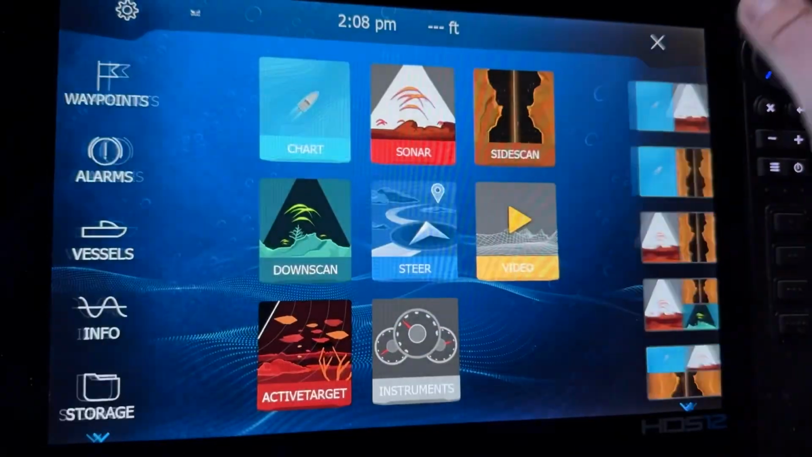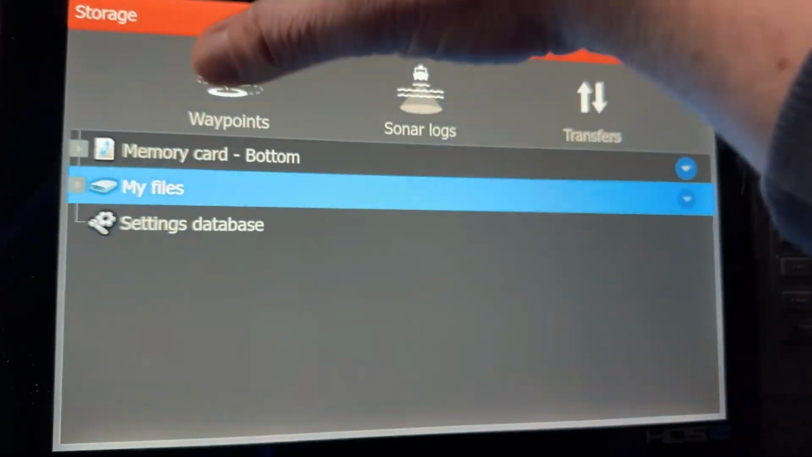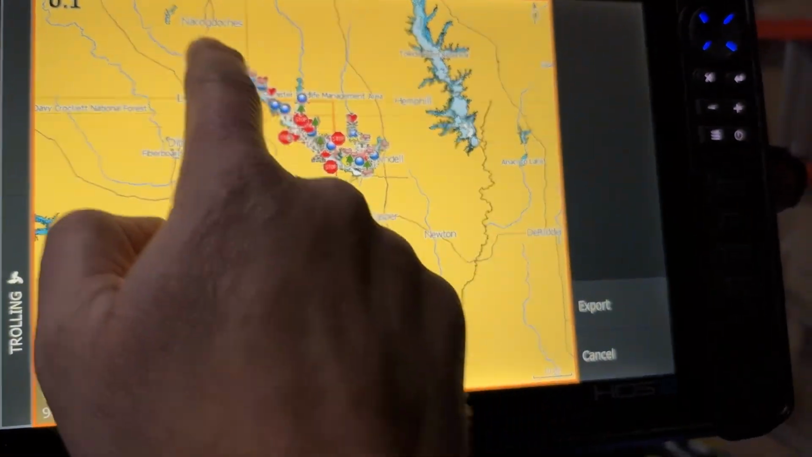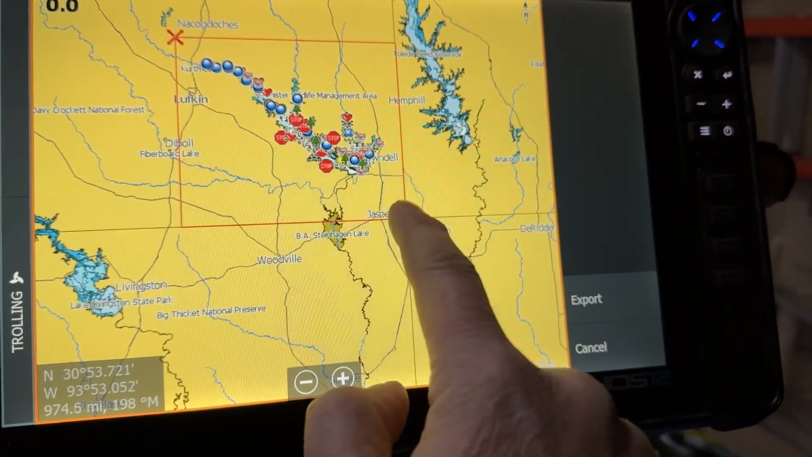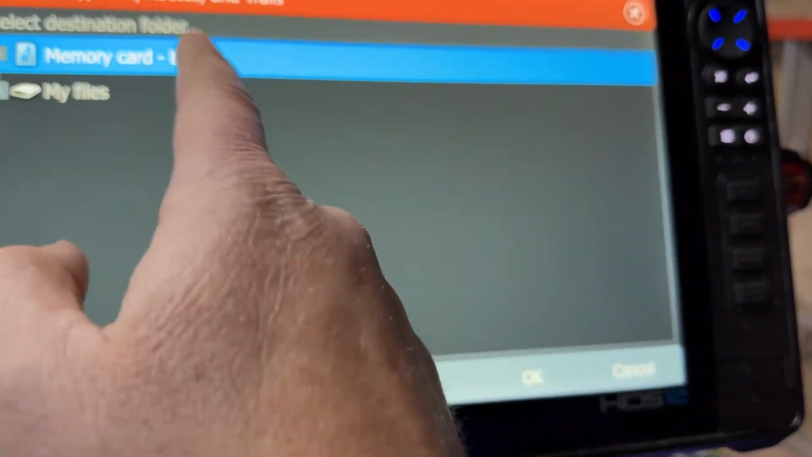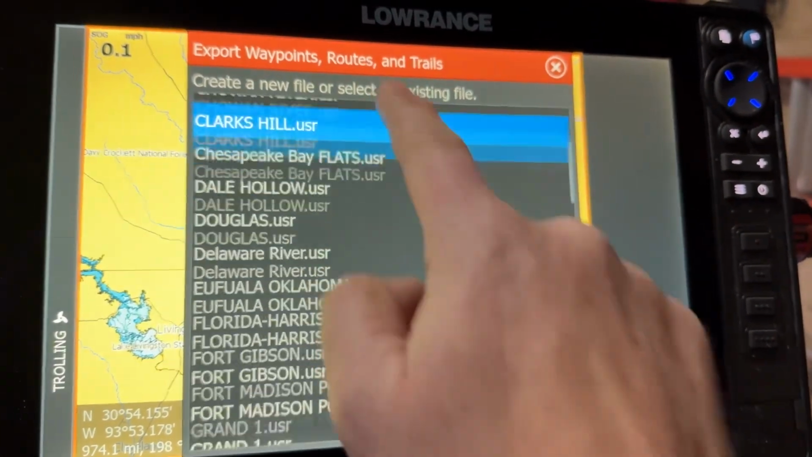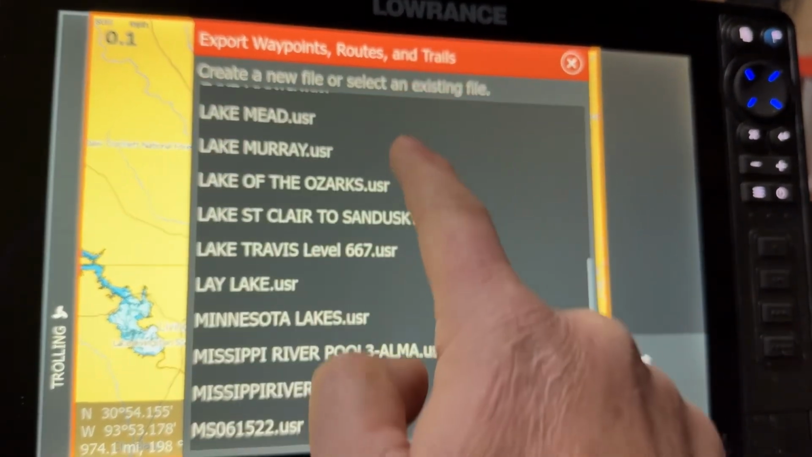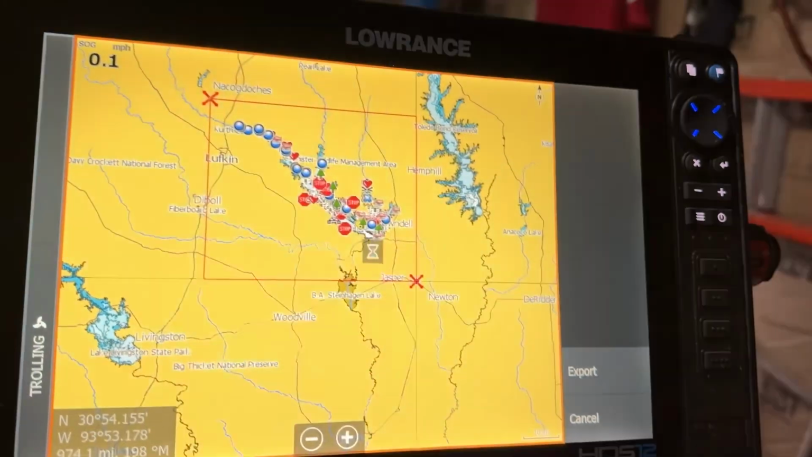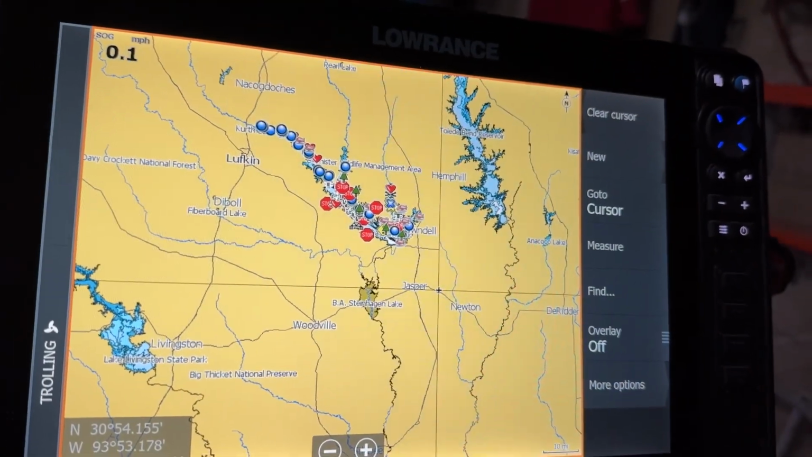So in this case, I'm going to come back down here to storage, hit the waypoints, export region, grab my box, and save all of that section for Sam Rayburn, export, export to that bottom memory slot card, hit OK, and now I'll just have to come find Sam Rayburn, which I've got right there. So Rayburn, select it, and it just saved all of those waypoints to the chip card as well.